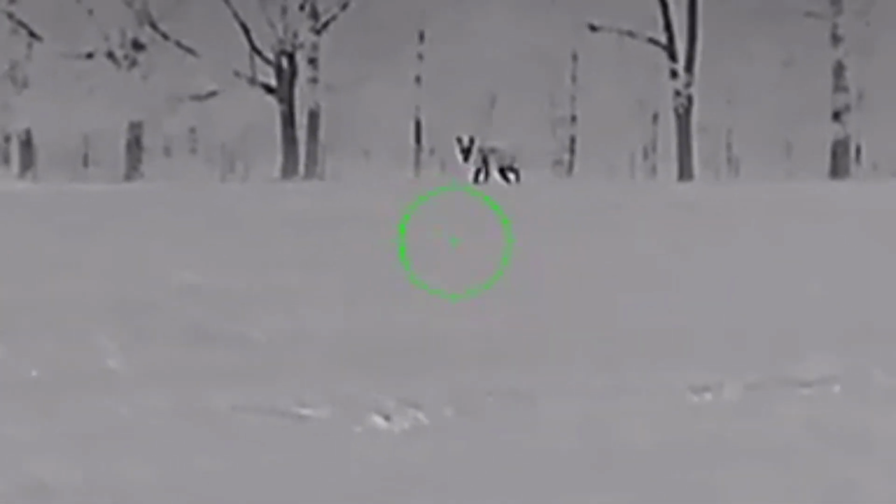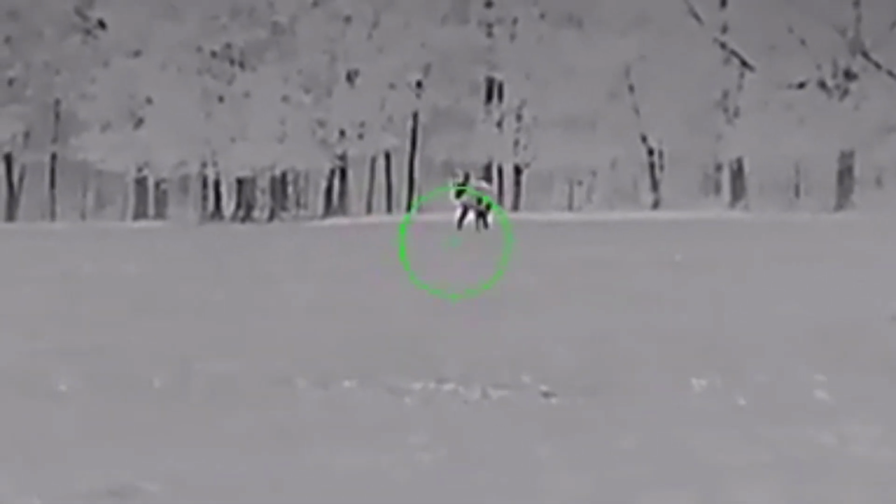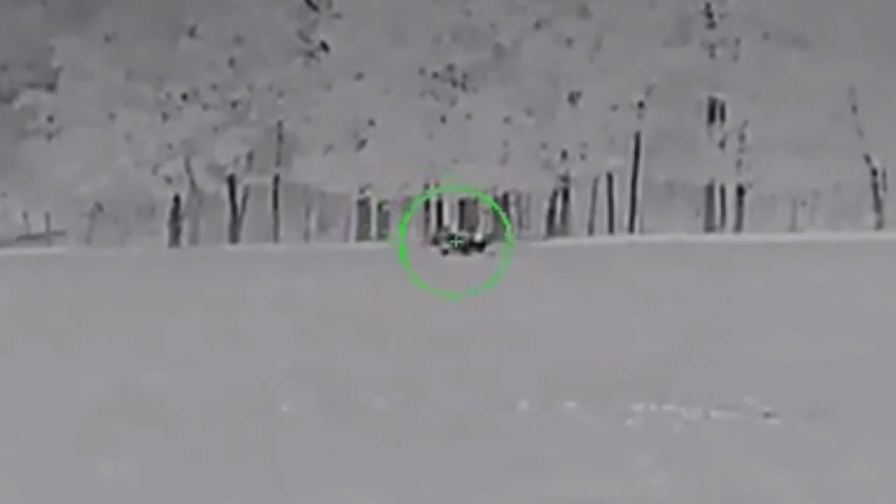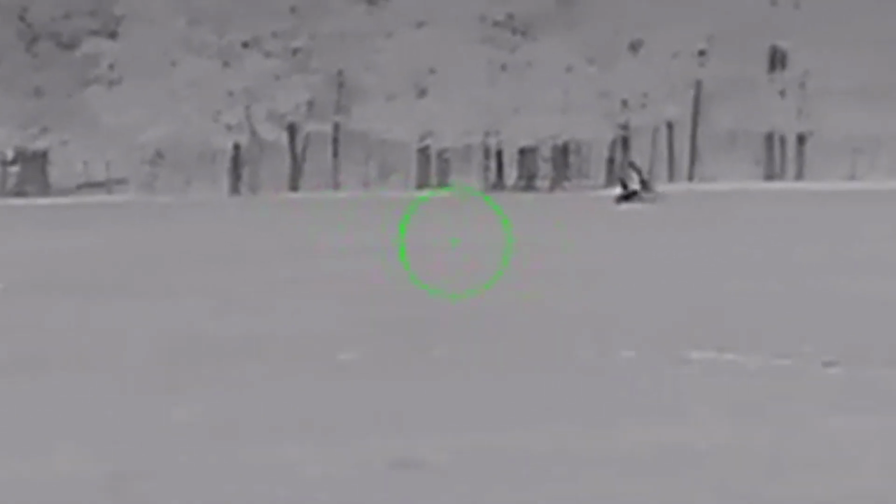There's all kinds of stuff going on, and probably about a minute or 2 or 3 minutes later, here comes one of the dogs on the peak of the hill. He's running, and he stops between me and my buddy. My buddy doesn't even see him. I put it right on his chest, boom, drop him, and let the call play for some more. The dogs are still running around, but we couldn't get any more to come in close. And that pretty much wraps it up for this hunt.